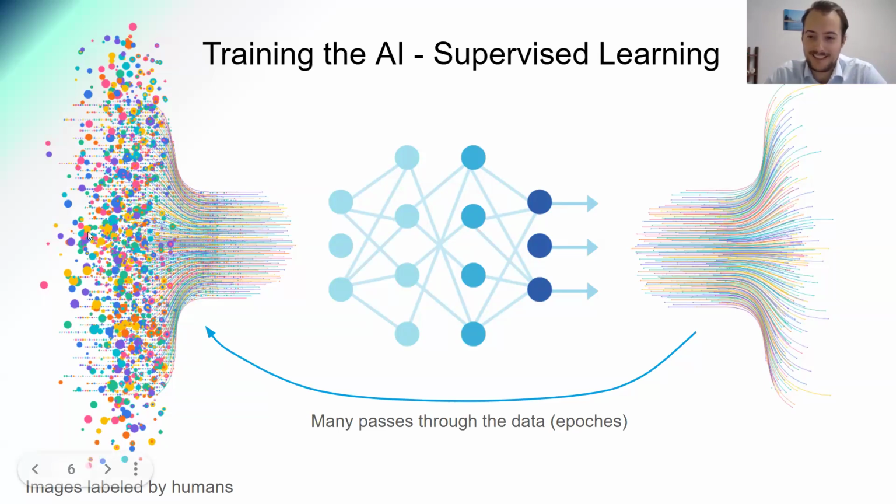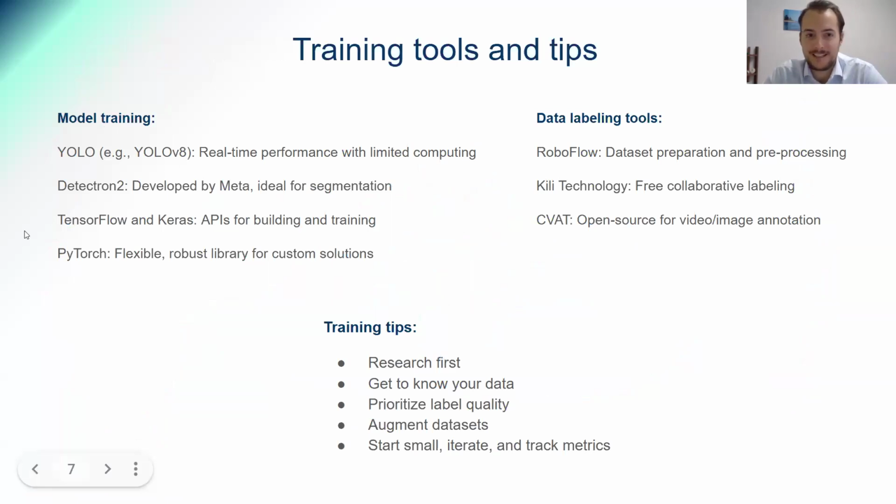There's so much more to it, but that's just to give a quick understanding for those who might not be in computer science. For training, there are lots of open source models that you can use. They have different licenses and abilities. The main two right now: You Only Look Once, or YOLO, is a big algorithm for real-time detection.